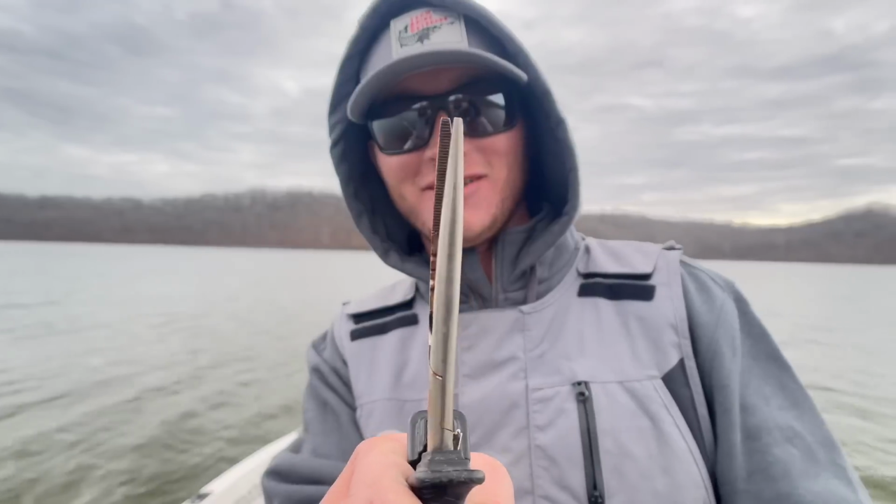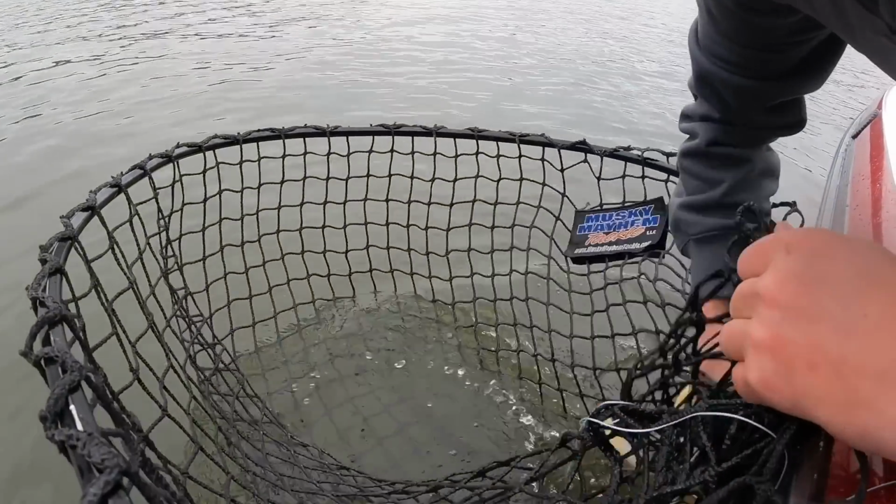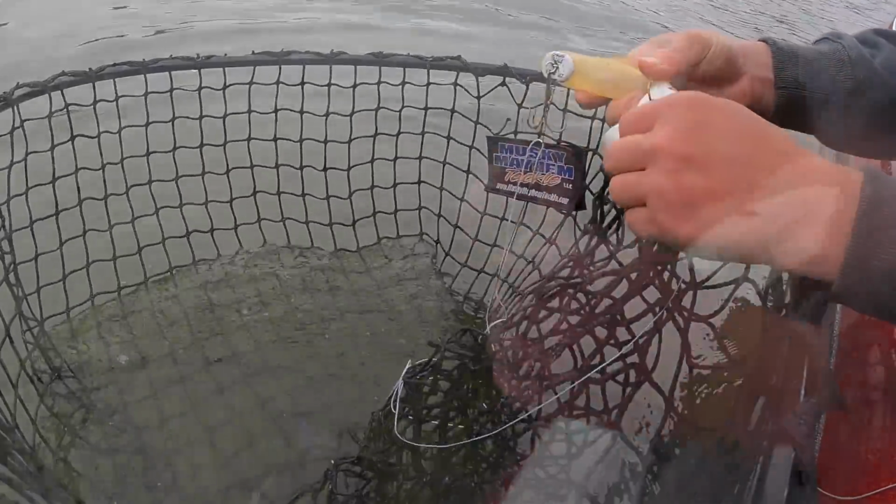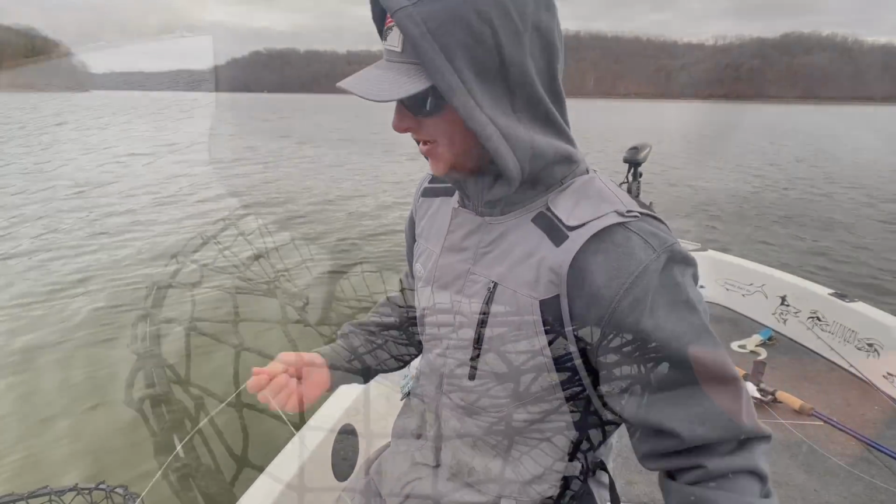Really good pliers here. I don't think I could take my finger off with them. All right, come here, big fella. Awesome. Got the 1.5 ounce chaos weight on it. Team Rhino Mojo. Sweet, gold member.